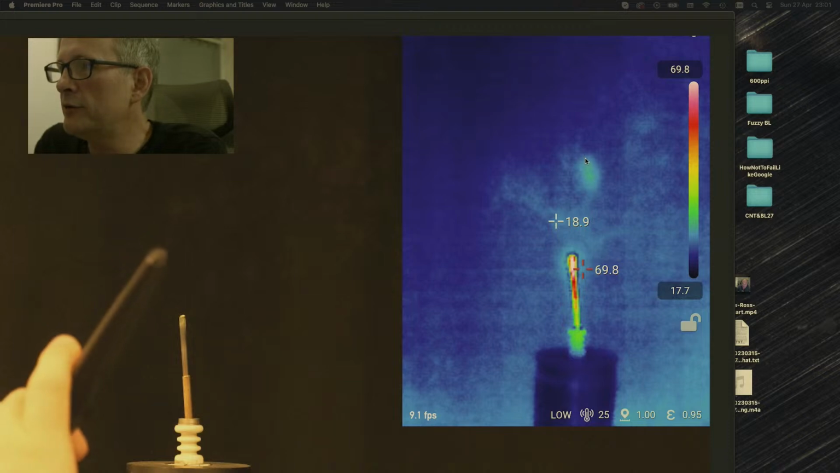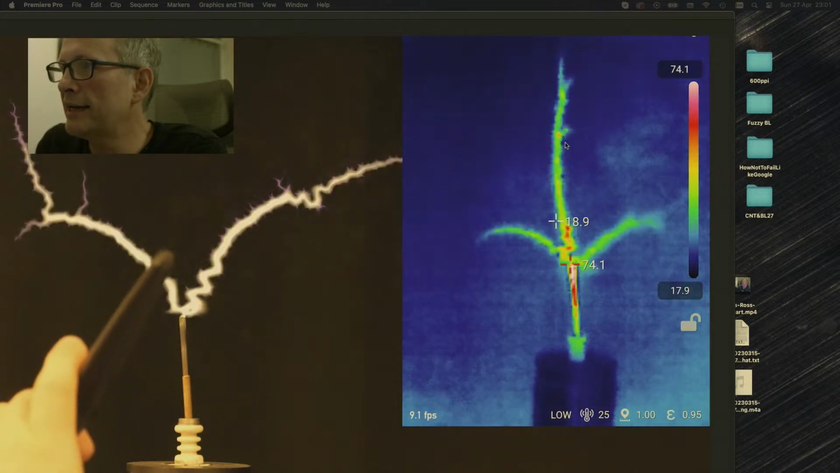And then as we go on through this, again, look, you can see it must be hottest here at the point of the major discharge, okay? And certainly the tip of the welding rod is there. In these kinky bits, the really kinky bits down the bottom, it's getting up to the hottest bit. And then it goes all the way up here, and then we have a hotter spot here and a branch coming off.